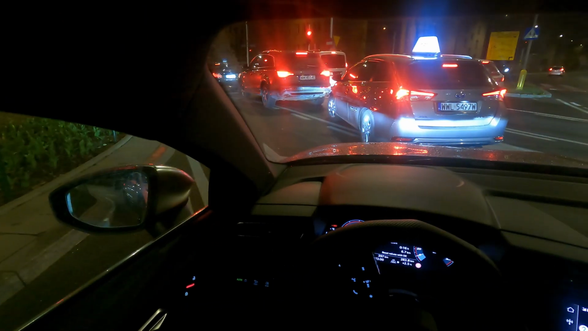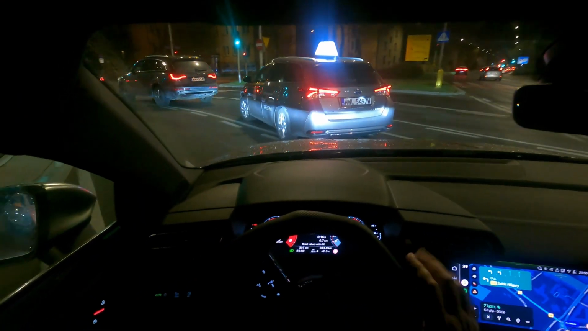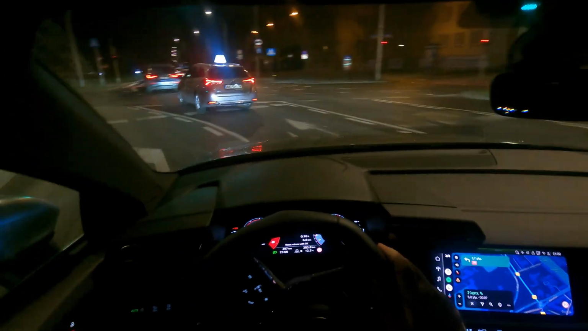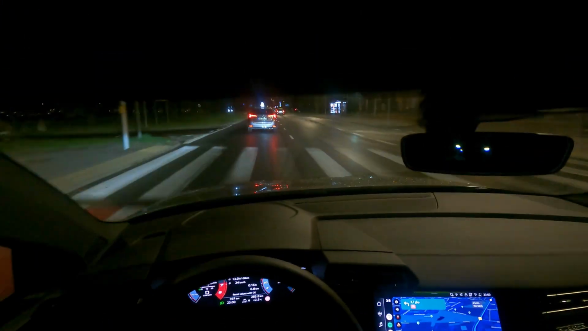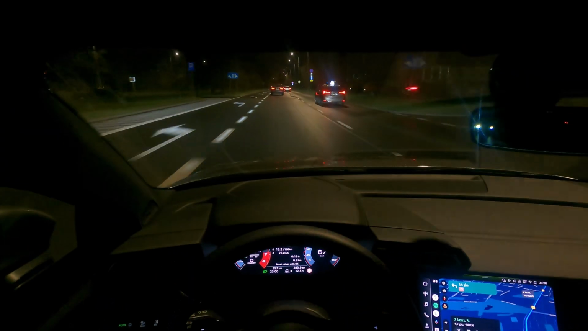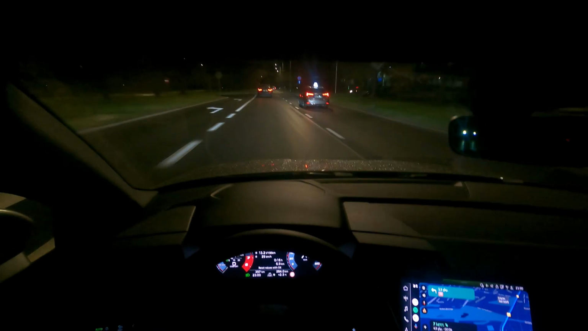The other thing is that we should not do this creeping very short distances with first gear, because it has a dual clutch. On the other hand, having a dual clutch, the car is very responsive.